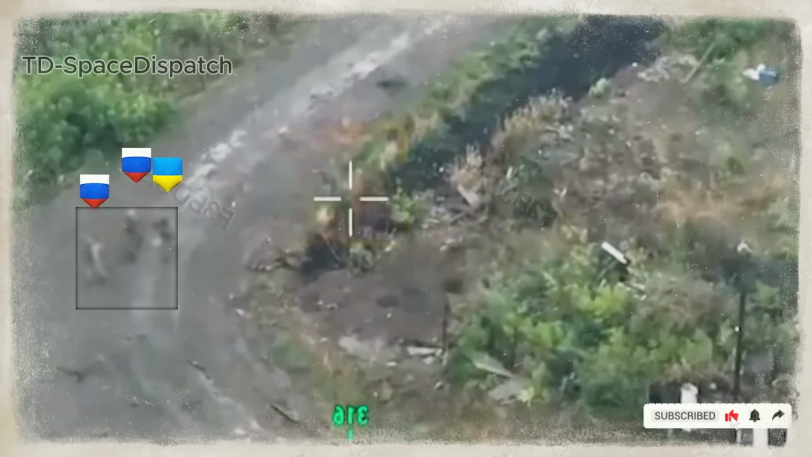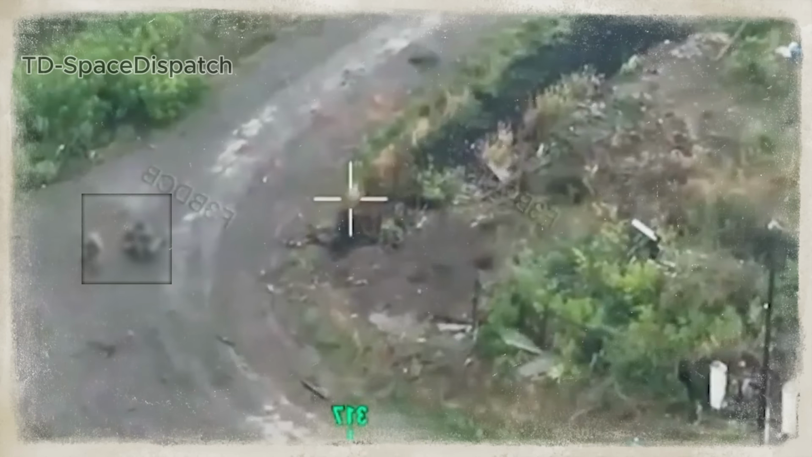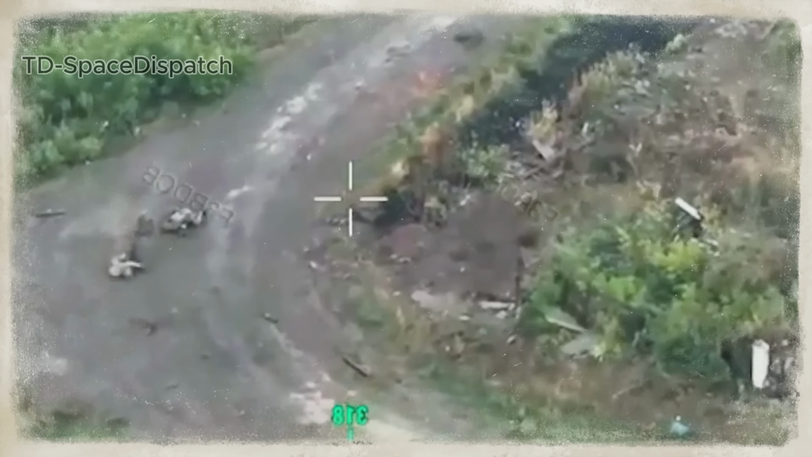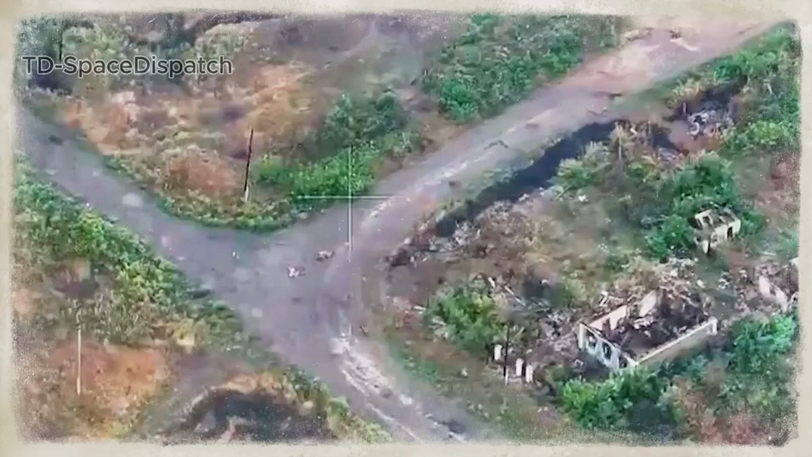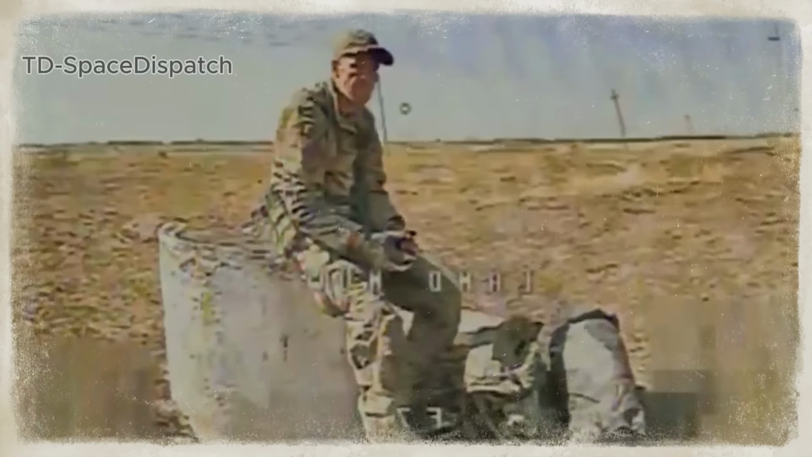Chaos erupted. Two Russian soldiers collapsed instantly. One attempted to flee across the field, but the FPV drone was already descending. No escape. The final shot was delivered from above. The deception was complete.